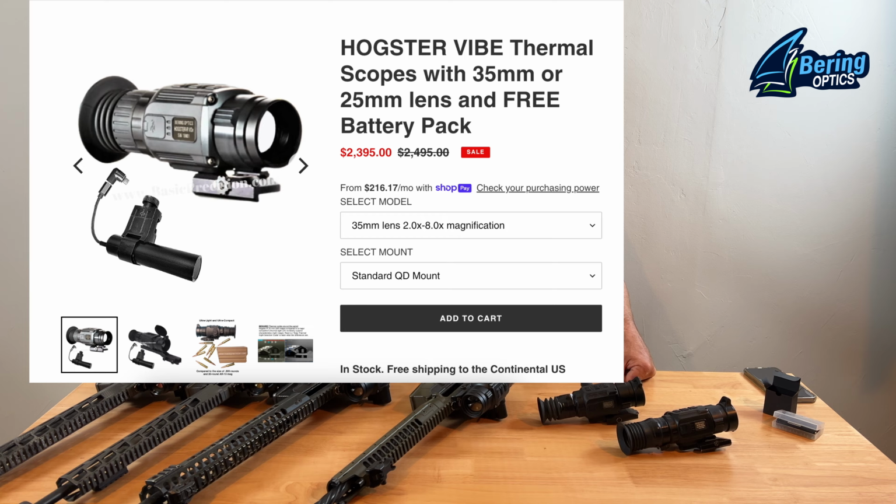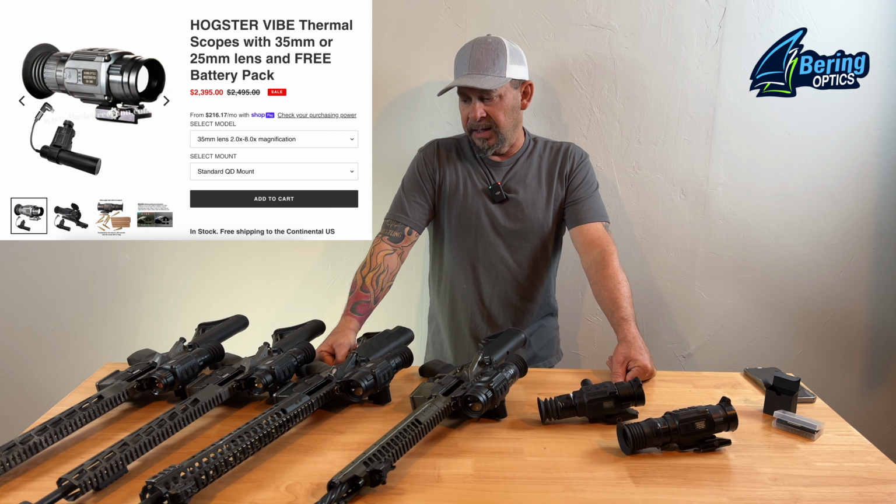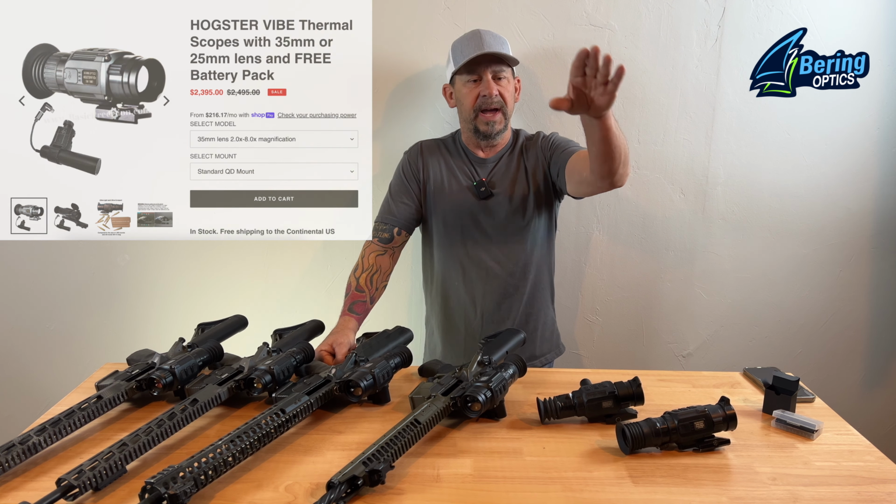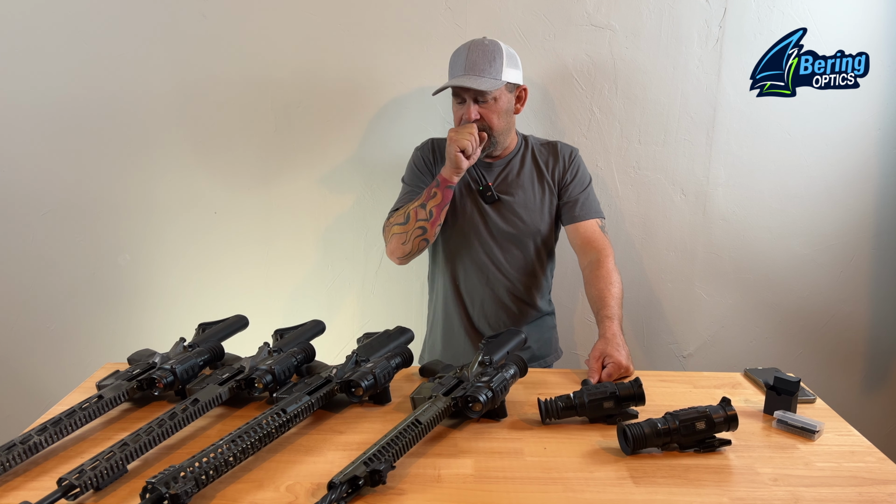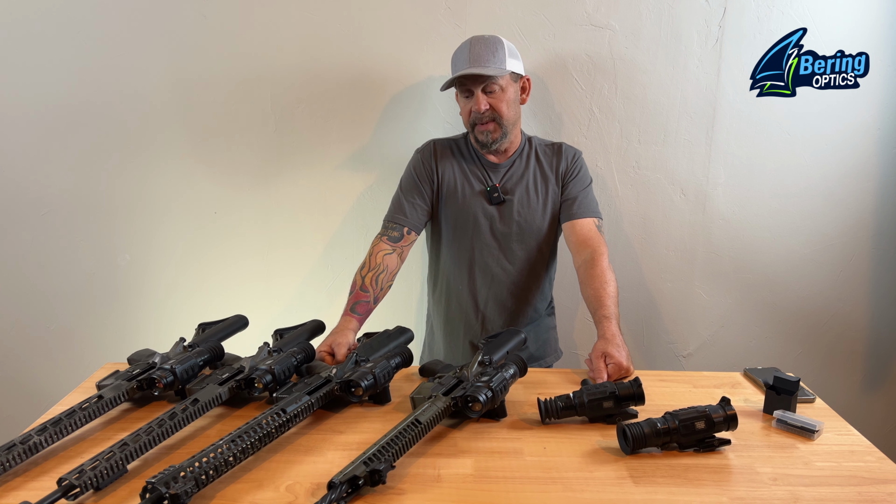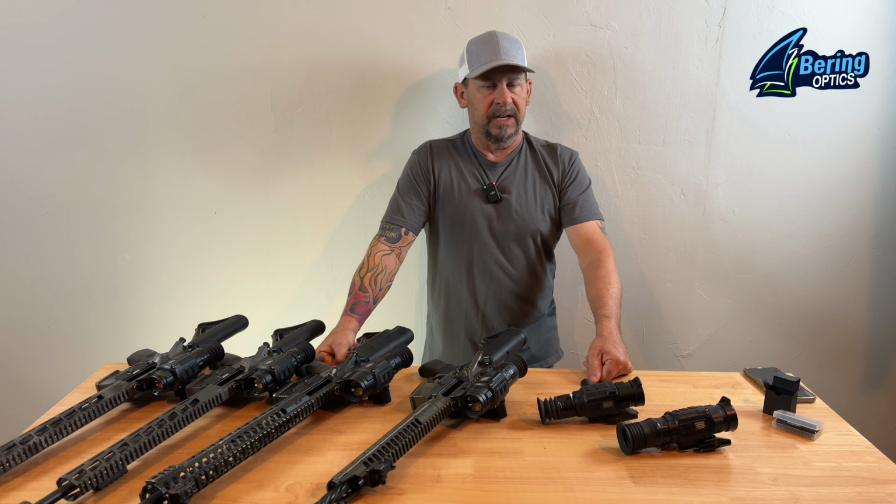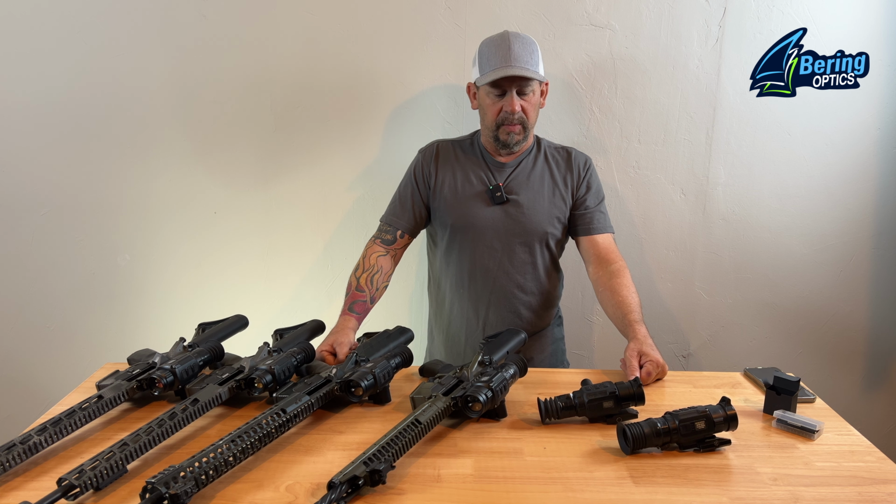Fantastic scope. One of the best 25 384s on the market as far as I'm concerned. It allows you to see way out. It's super clear, super clean scope. You can see way out with this scope and could easily shoot out to 250, 300 yards with it. Now you go to the 35 Vibe. So you've got the Hogster 35 Vibe. That one's going to let you get out just a little bit further because now you're going from a 25 millimeter lens to a 35 millimeter lens, getting yourself out there a little bit more.